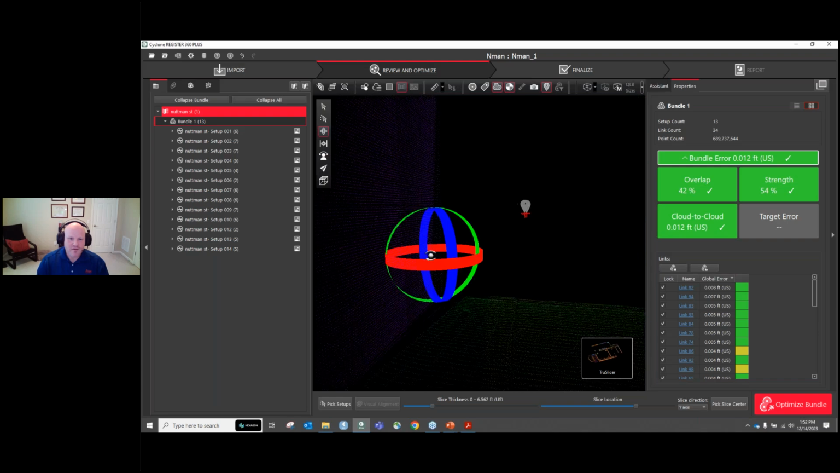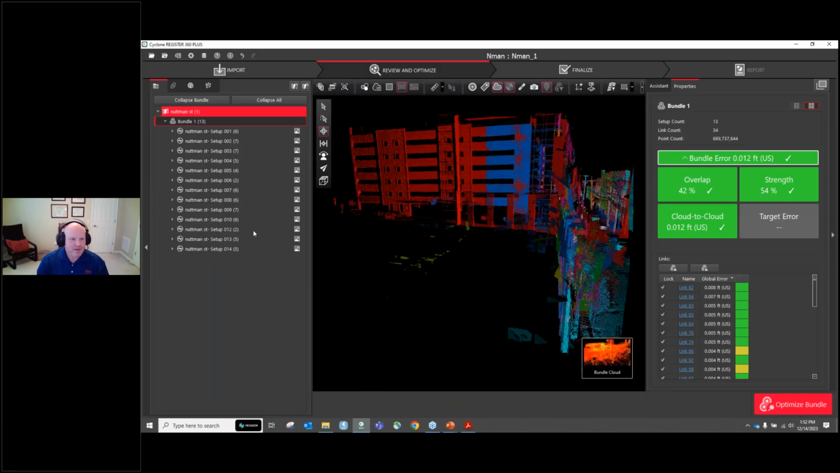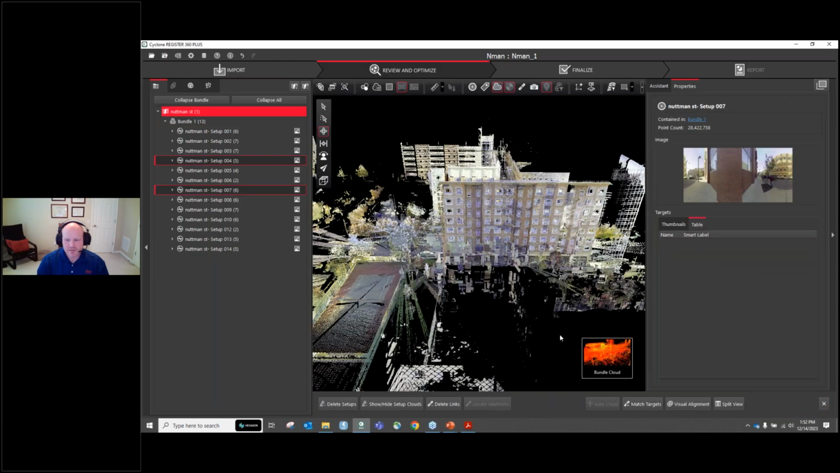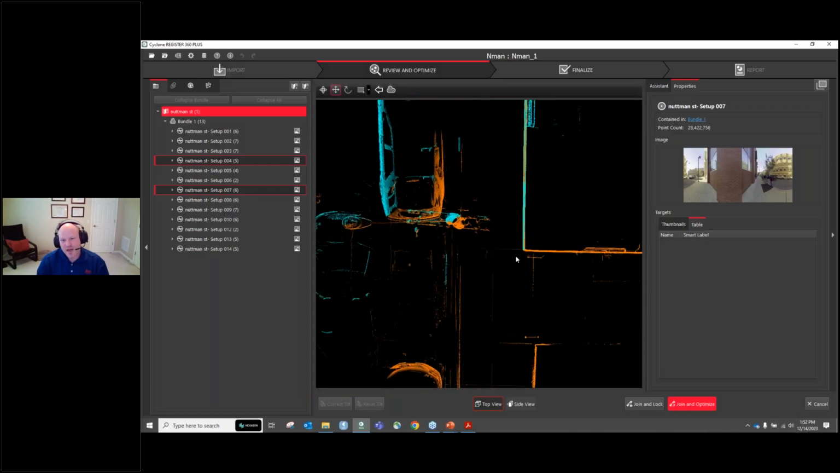And I'd say if you did find an anomaly, something you wanted to address, then you pick setups and you say, well, why is it I'm seeing mismatches between scans, setup 7 and 4? Then you might come out and say 7 and 4, visual alignment, wait for it to populate, and now you kind of get a true slicer.